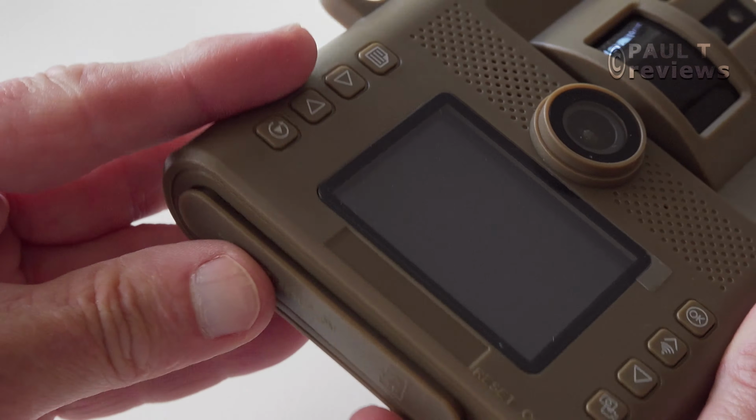Now I think I'm actually recording, so I can see through the app what the camera is seeing, and this is the audio test. So I've switched on the camera manually, and we're going to see what the audio is like. All this audio is from the camera.